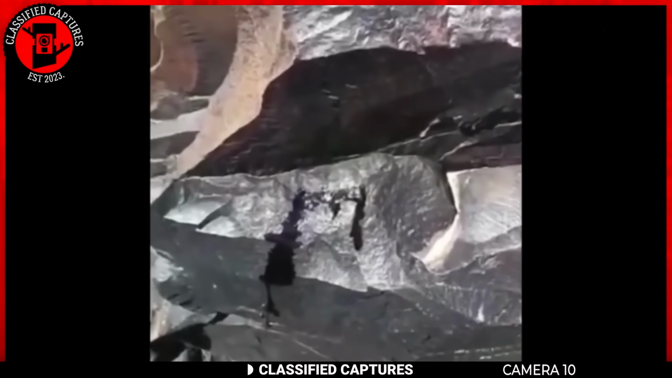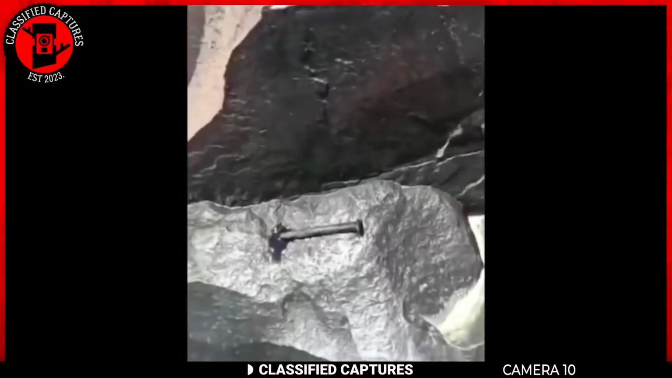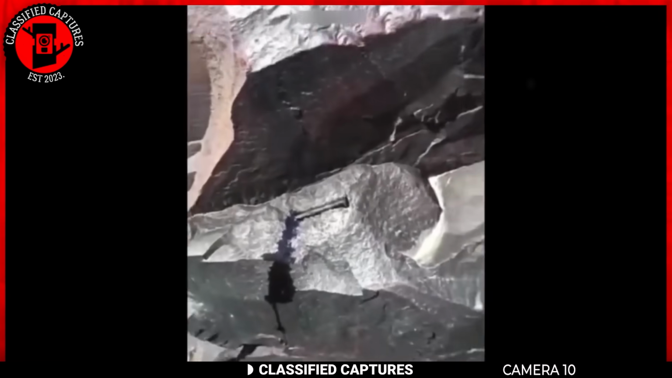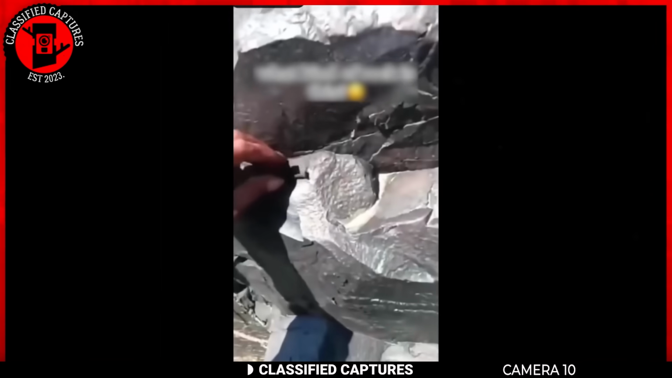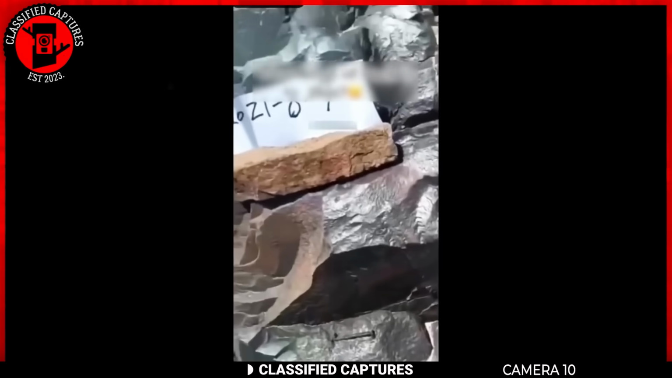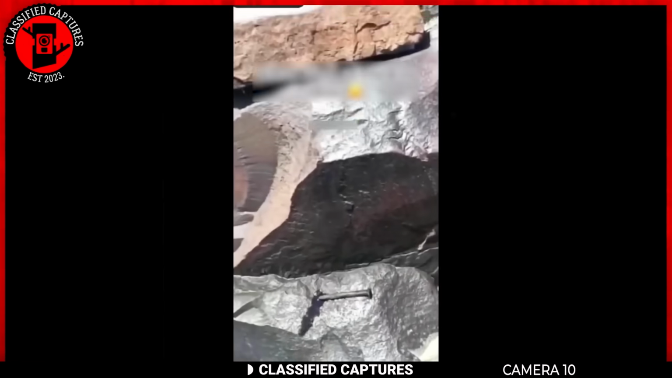This raises a myriad of questions concerning the nature of the rock and the unusual substance it releases. Scientifically, rocks don't typically bleed, and this phenomenon challenges our conventional understanding of geological processes. Where did this rock come from? What could be the source of the black liquid that flows out of it? Does it hold secrets that defy our current understanding of geology?